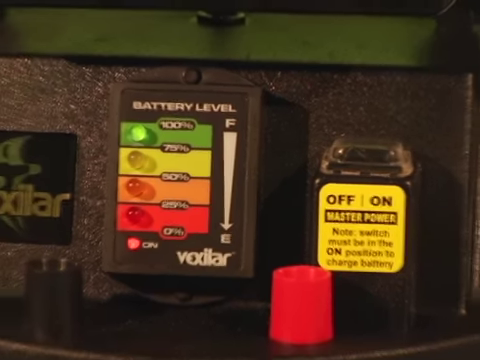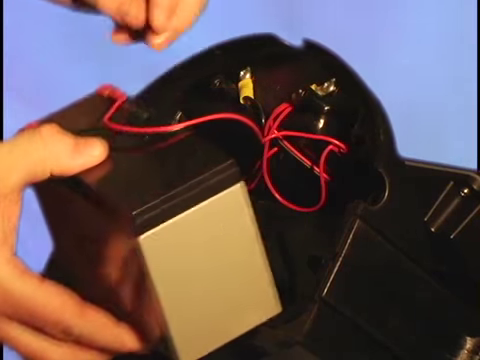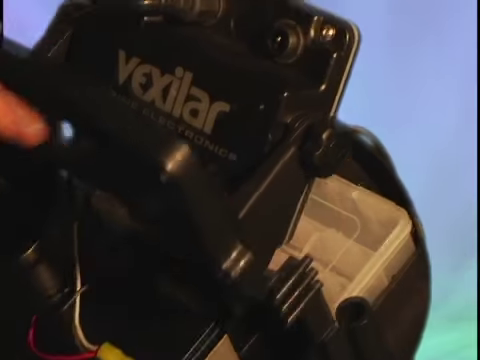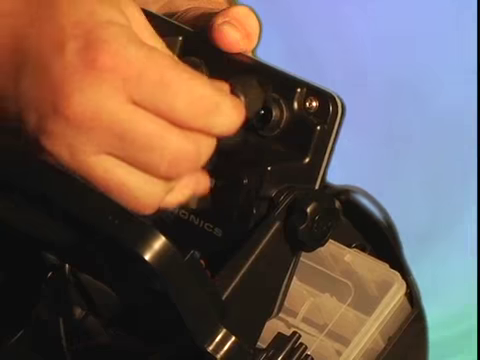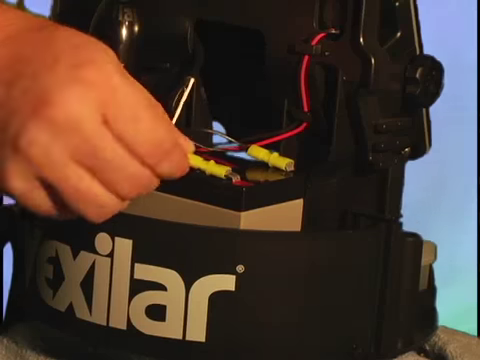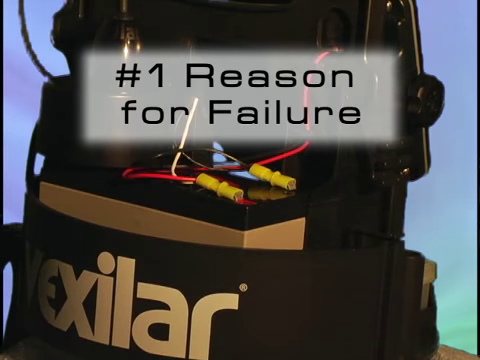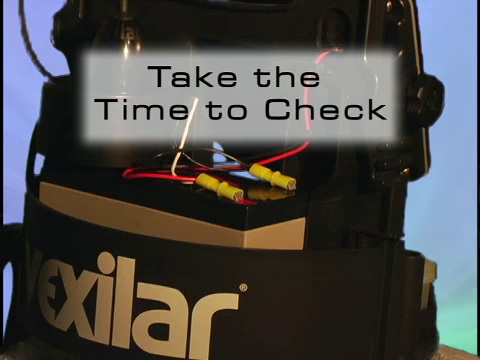Even before venturing out onto the lake, be sure you have a fully charged battery with good electrical connections. There's nothing worse than getting to your favorite spot only to find your flasher will not run due to a dead battery or bad connection. The #1 reason for unit failure is power supply problems, so don't let a dead battery ruin your day on the water.